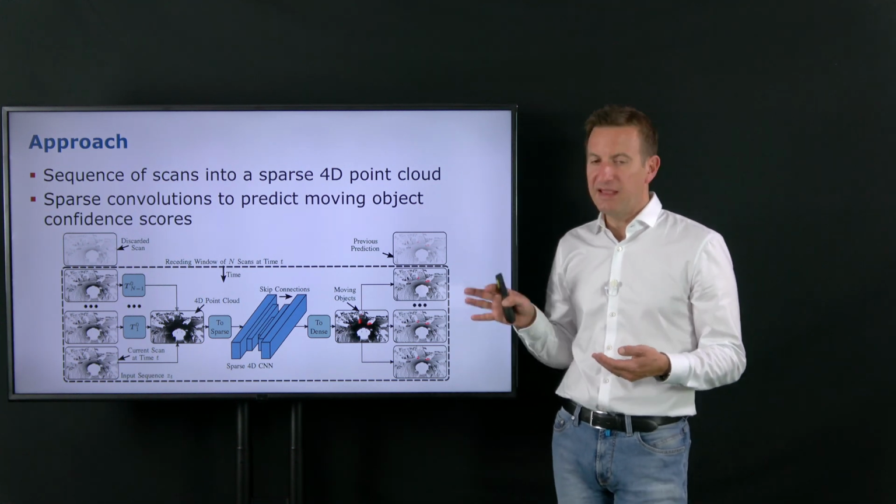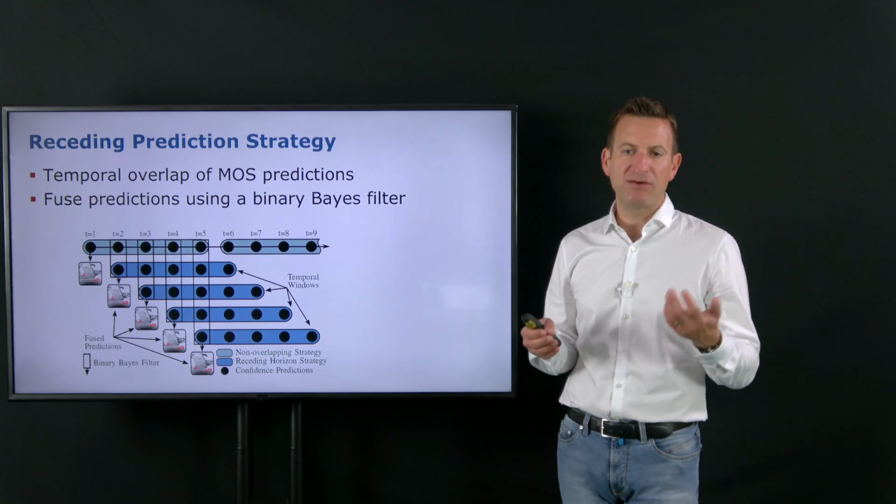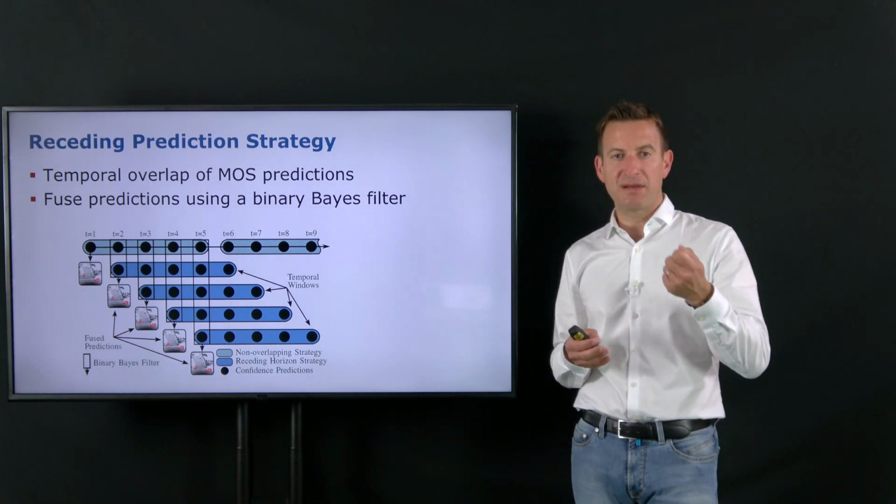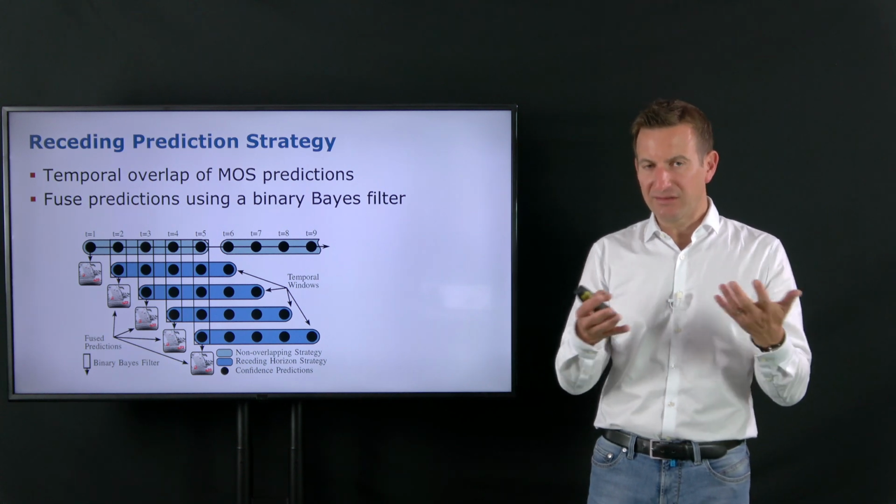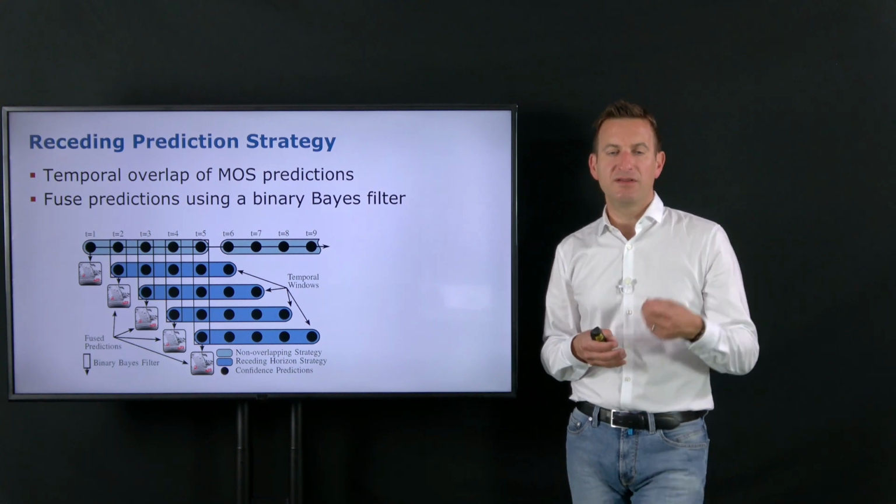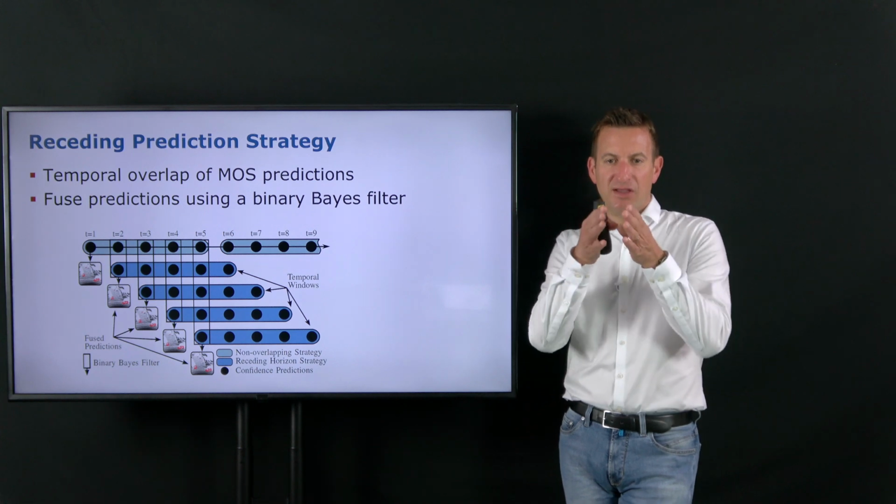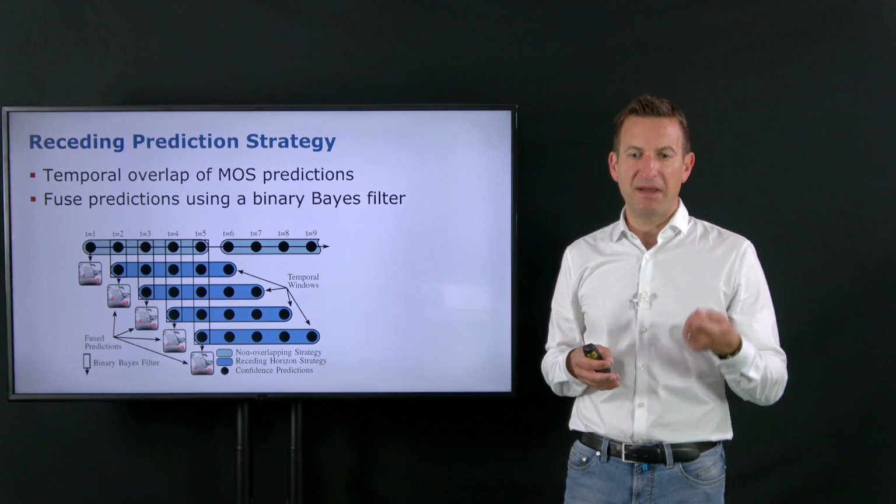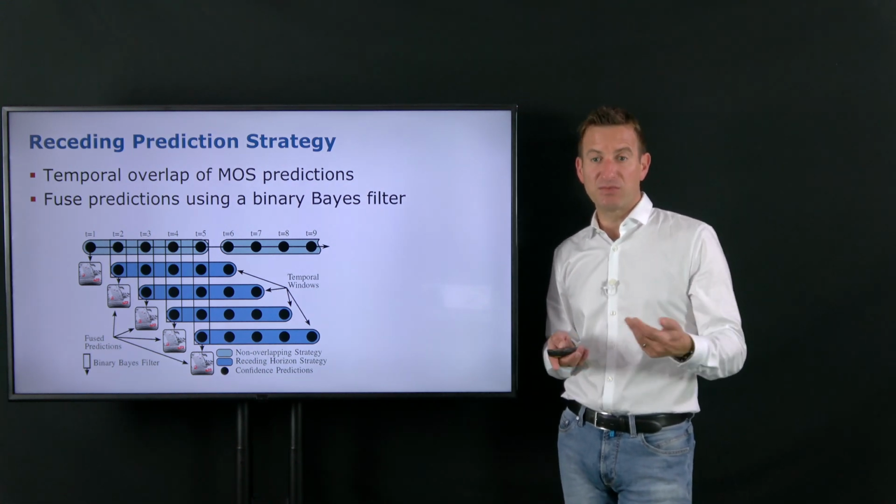And then he was basically taking the predictions that he was generating and fusing them in a binary Bayes filter for every segment, saying, is this actually moving or not, so that you also have temporal filtering in there, since a single observation can very easily lead to a wrong classification. So through the temporal overlap, you get consistent information over time by using a Bayes filter, or binary Bayes filter, for those individual objects in order to provide that track information: what's moving, what's not moving.